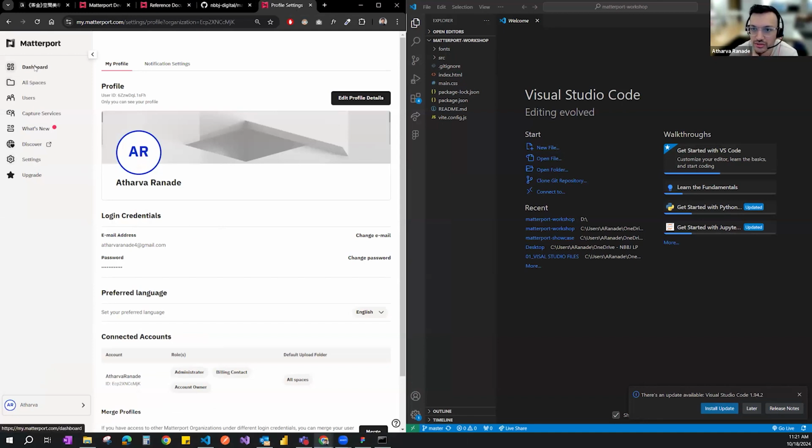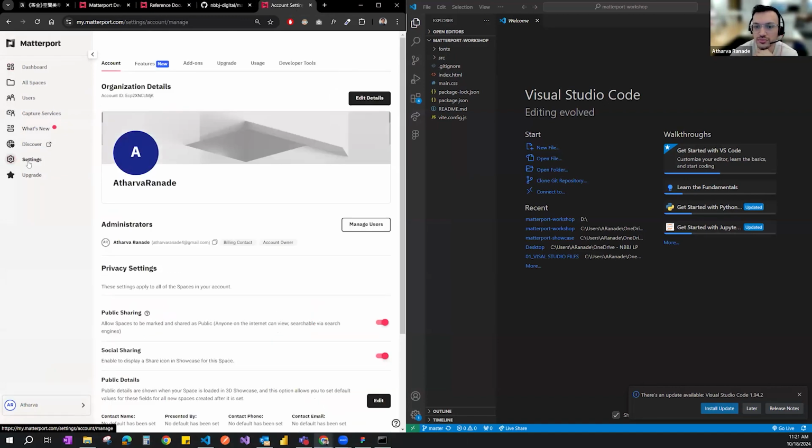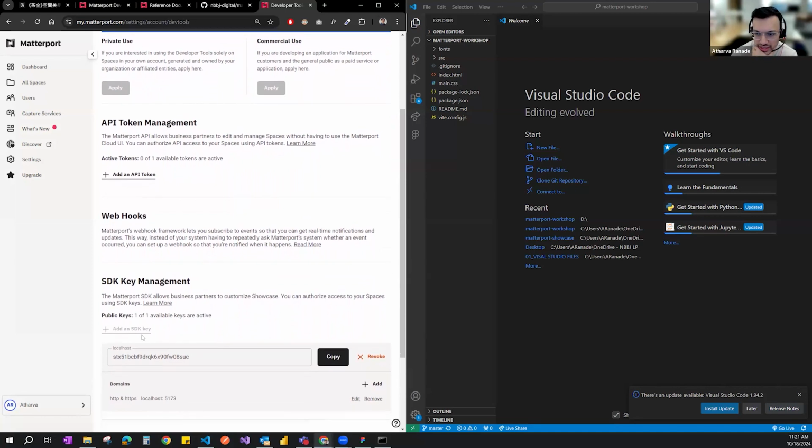So I am in, or you might just see dashboard. So step 1 is to go to settings and developer tools. And at the bottom, you will see add an SDK key. I have mine set up, but what you can do is just click add SDK key, and that would open up a dialog.